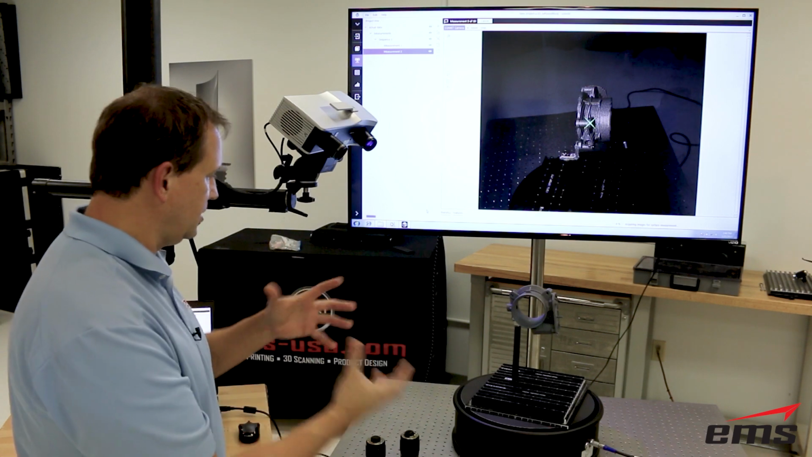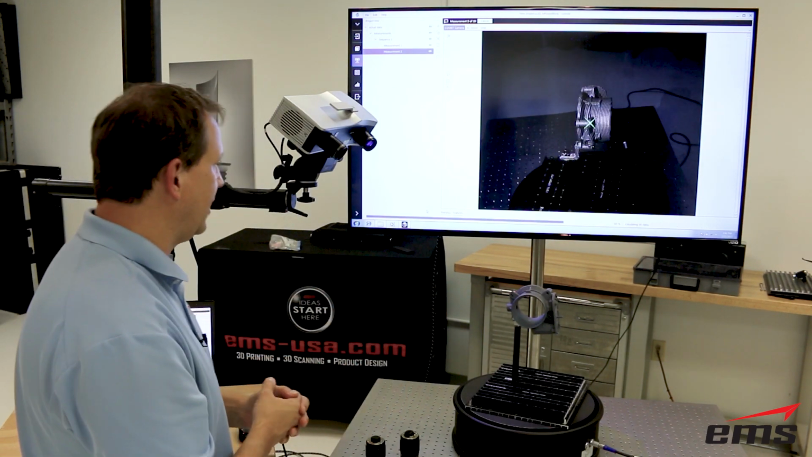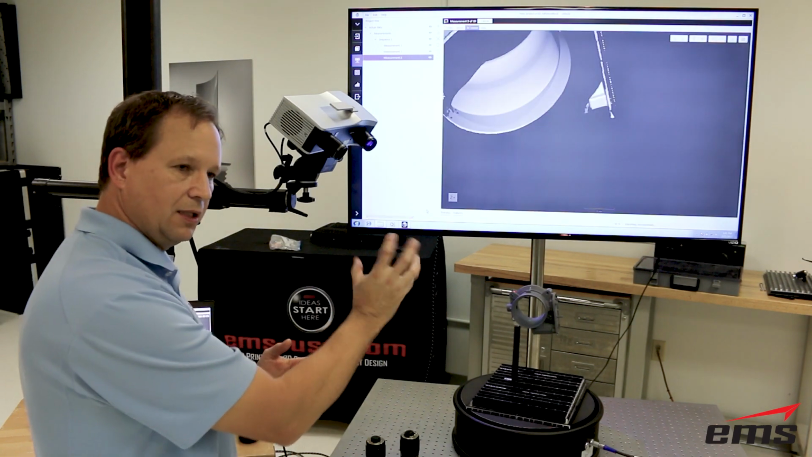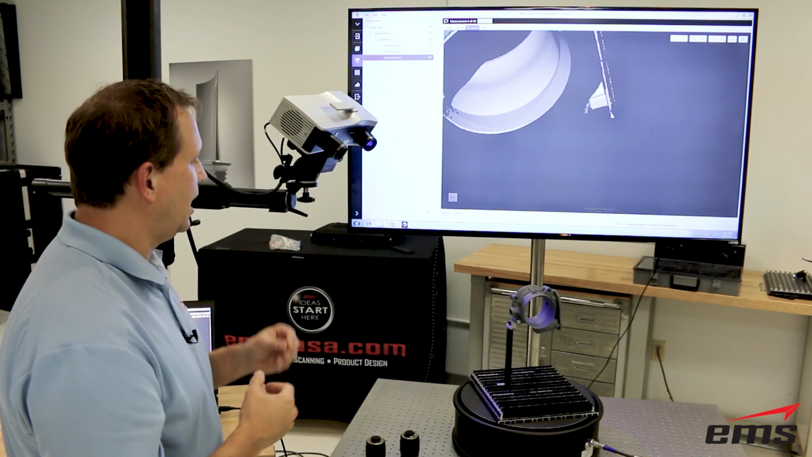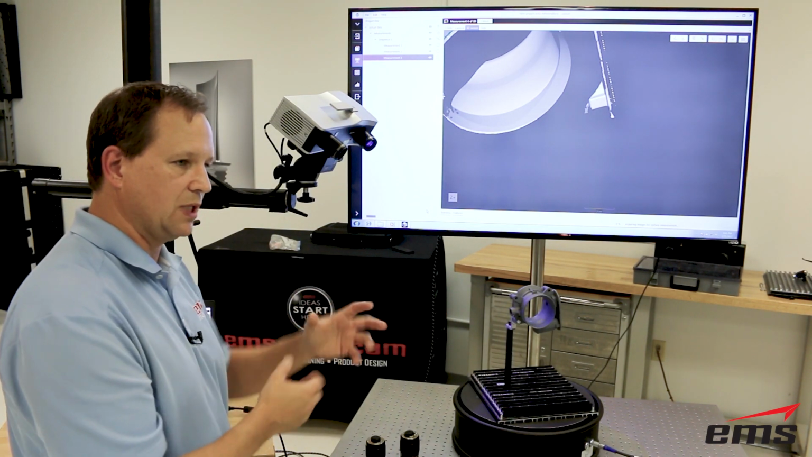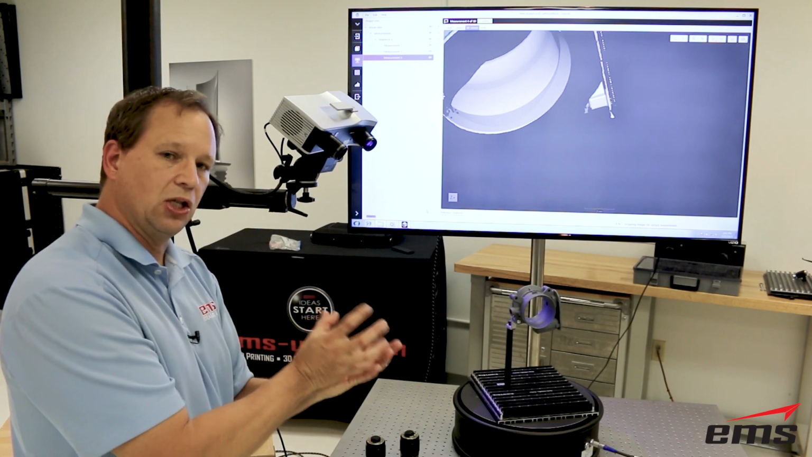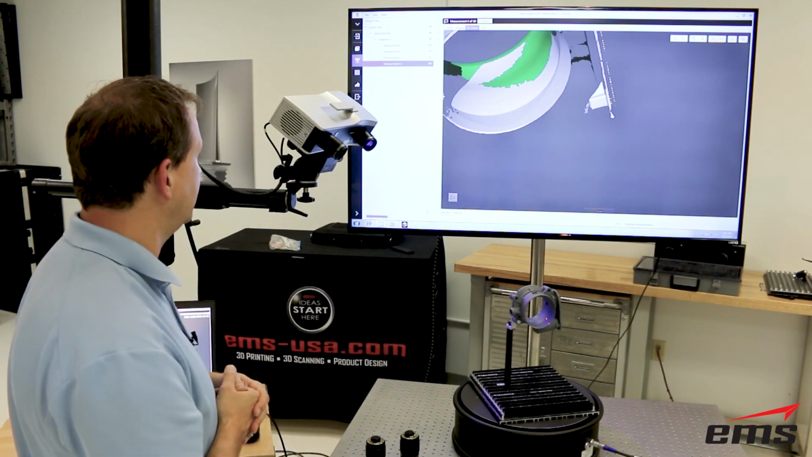Because the scanner doesn't know, we could have moved the scanner around, moved the rotary table around. In order for us to automatically align all of those scans as you see it doing here, it needs to know where the center of the table is. So by taking a scan and then rotating and then taking a scan and then aligning those two, the software can then calculate where the center of that table is. Okay?